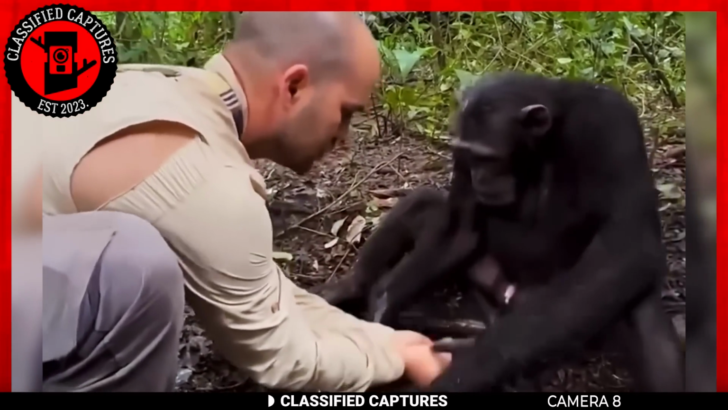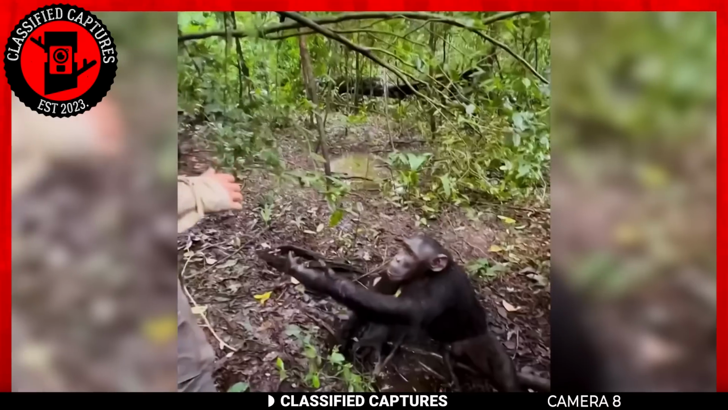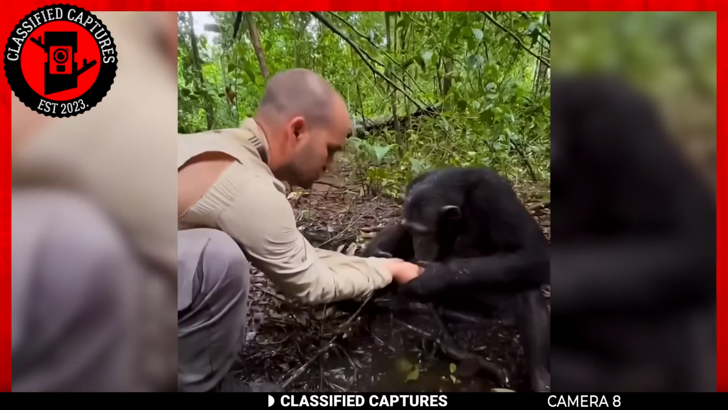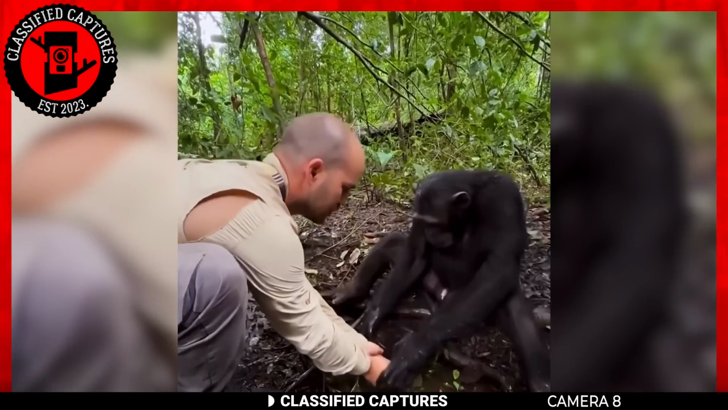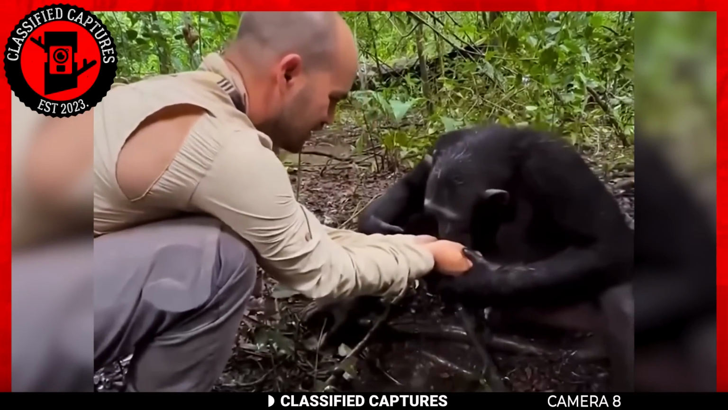It's obvious that this chimp must have grown up around humans given the way it's comfortable around the man. And you have to give the man props for not overreacting and going along. All in all, this is a beautiful scene in an otherwise chaotic world. What do you think? Is this an experience you would love?